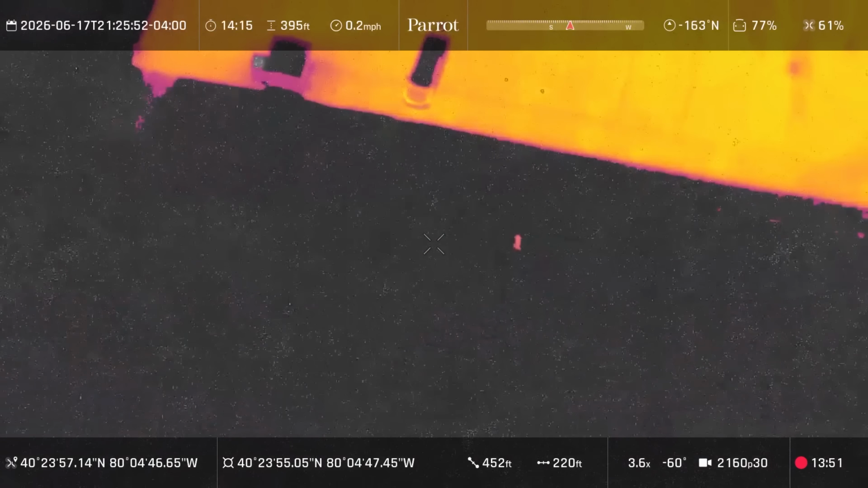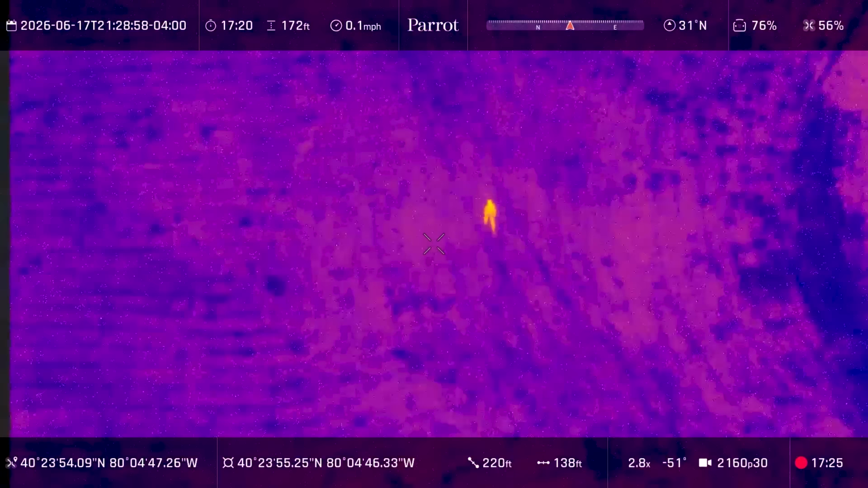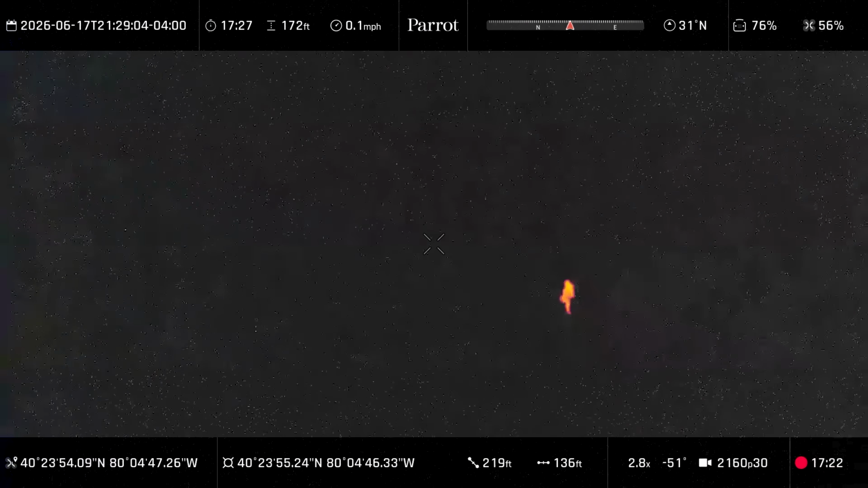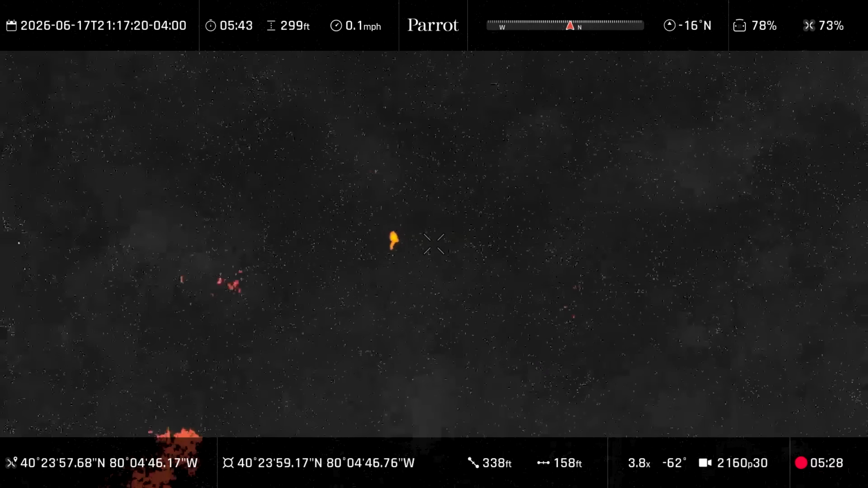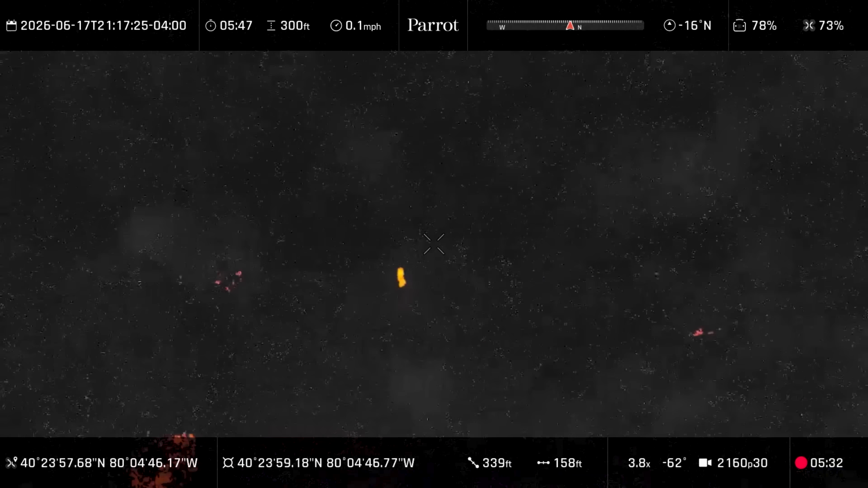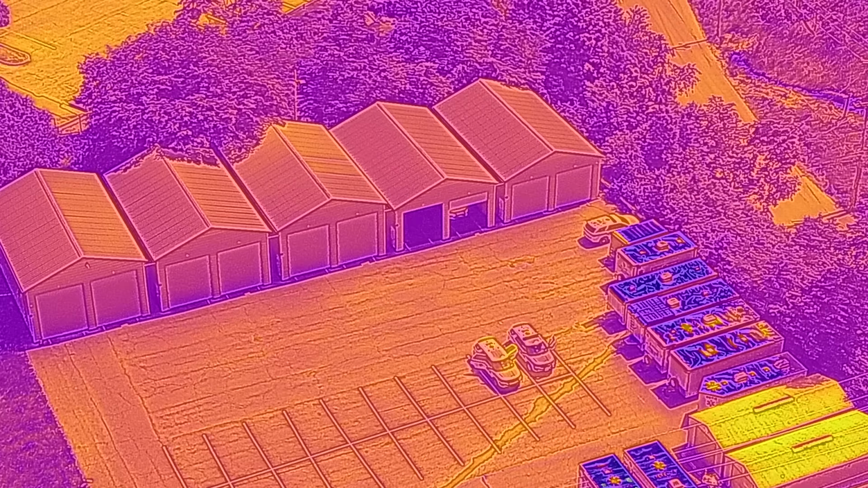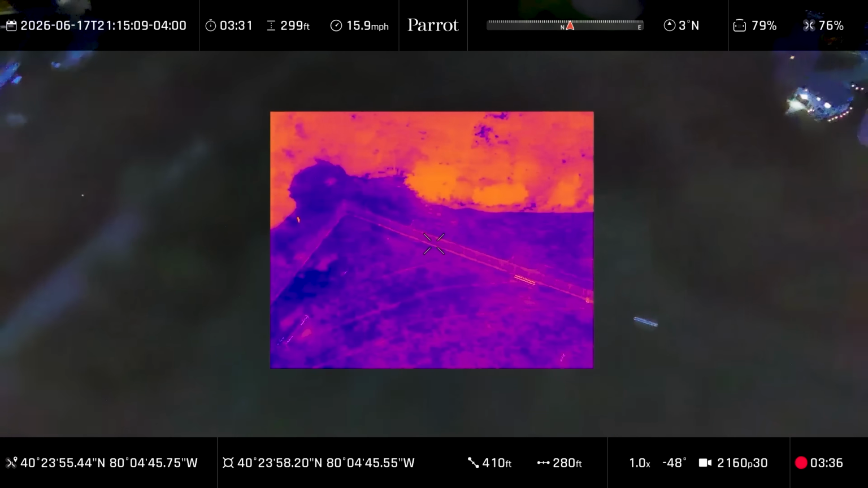And where I was really most impressed was when we were able to start filtering out some of those colder temperatures with that slider. You can see how well we can filter out just body temperatures. It is very clear and it's very helpful for search and rescue. So I'm really impressed with the thermal camera side of its capabilities of what we can do with it.